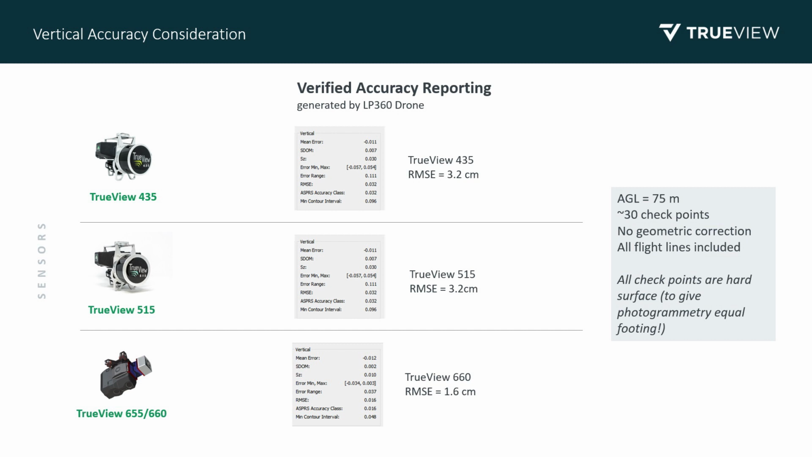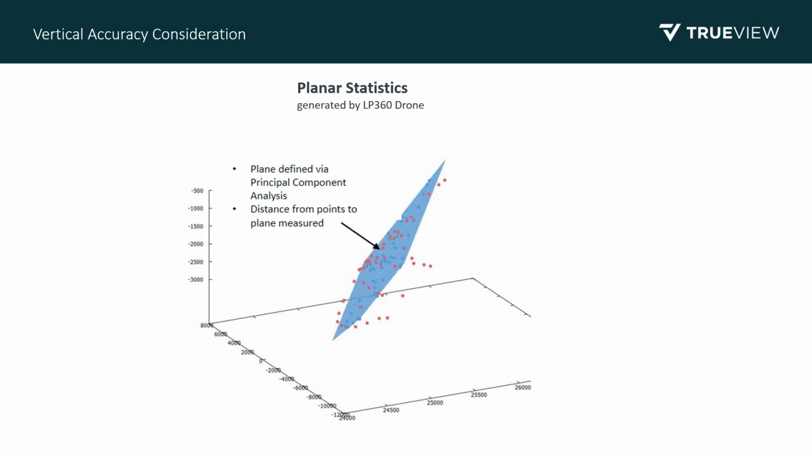So this is a check against our checkpoints. For the 435 and the 515, we're able to get 3.2 centimeters of root mean square at 75 meters. And then for the 655 and 660, we were able to get 1.6 centimeters, and that's compared to the checkpoints.